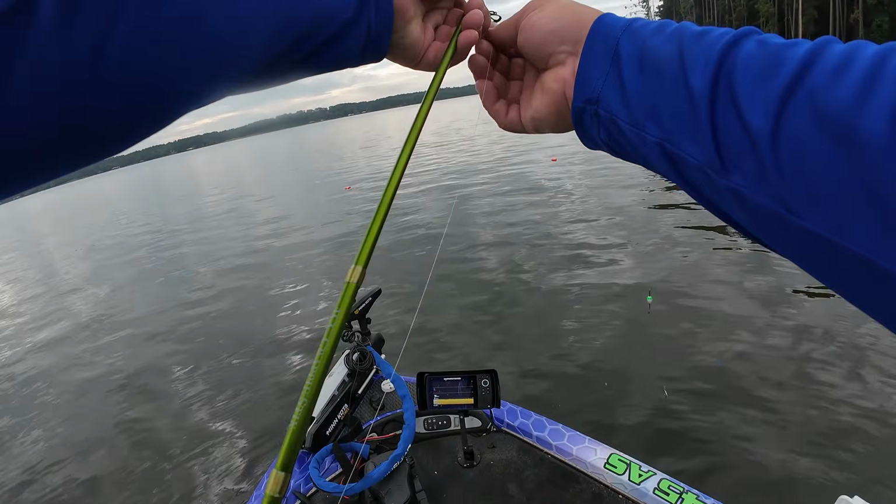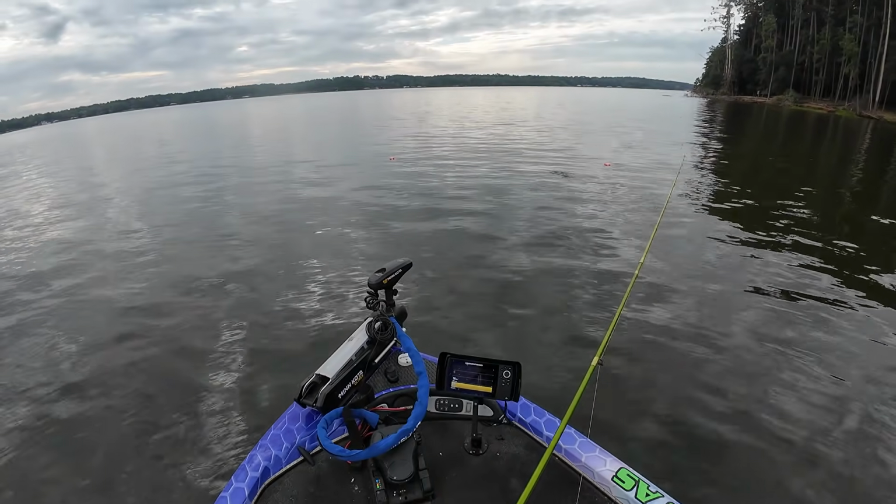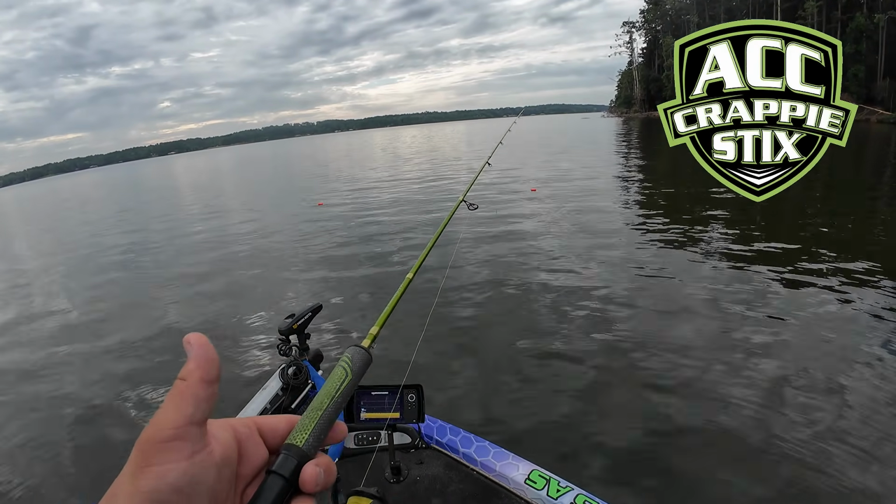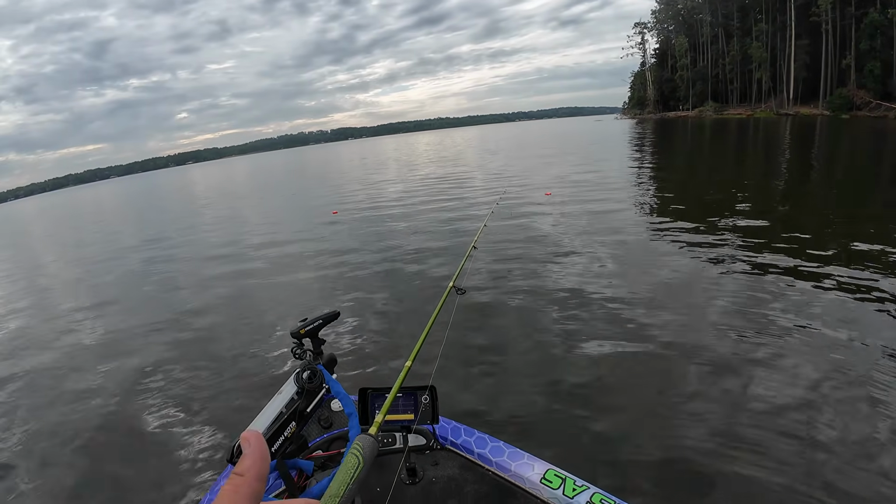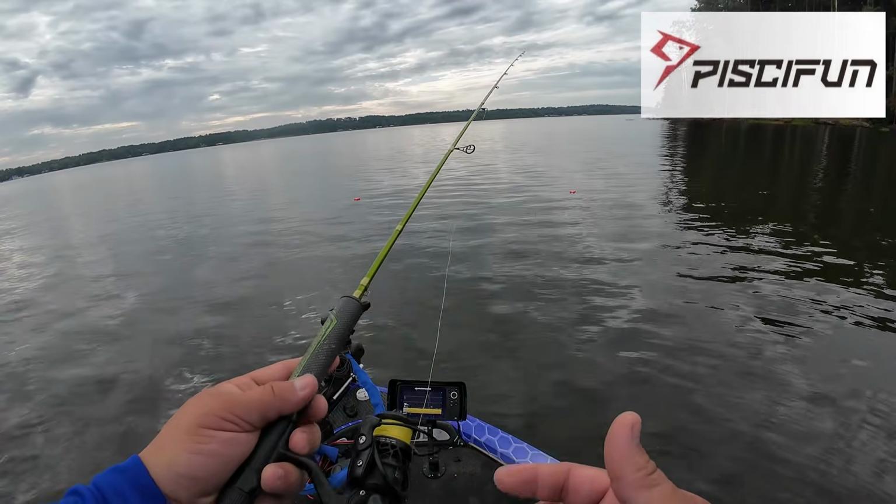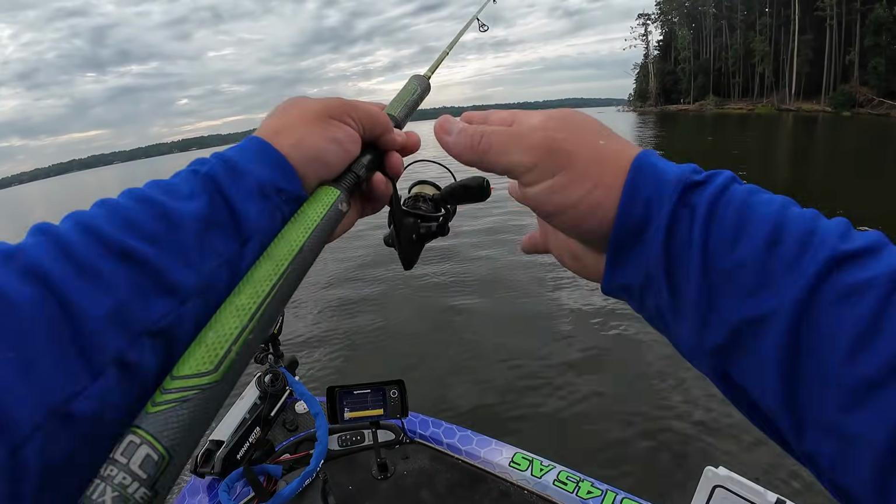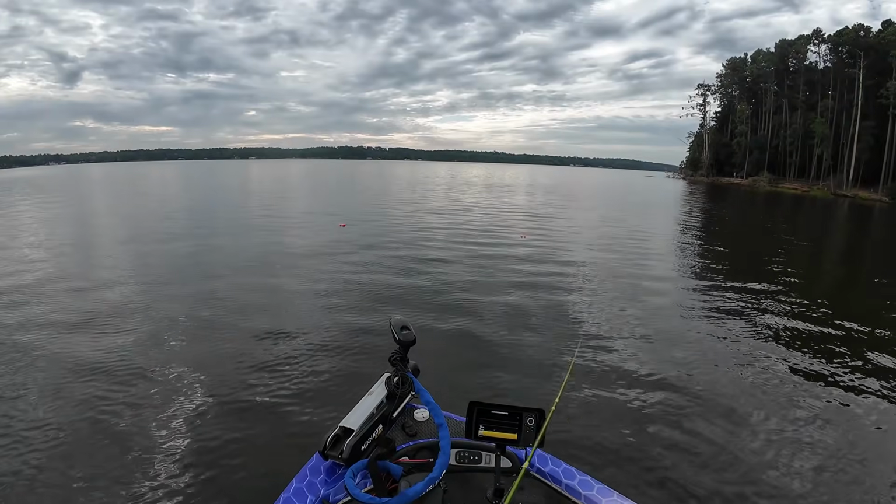We're gonna go about 6 to 8 inches deeper. I just wanna see. Just wanna see. Guys, today I am rocking with my 8-foot ACC here. This is my slip corking rod. This is for deep brush on the main lake. 8-foot ACC crappie sticks. We got 10-pound ACC braid, and we have the Carbon X 1000 reel here. I'm gonna go just to the left. See what that brings us. I'm gonna say that's gonna be a fish right there.